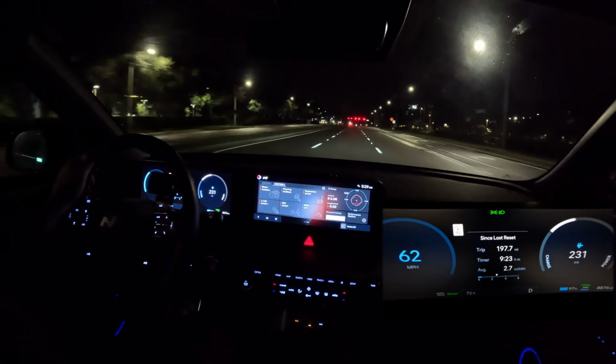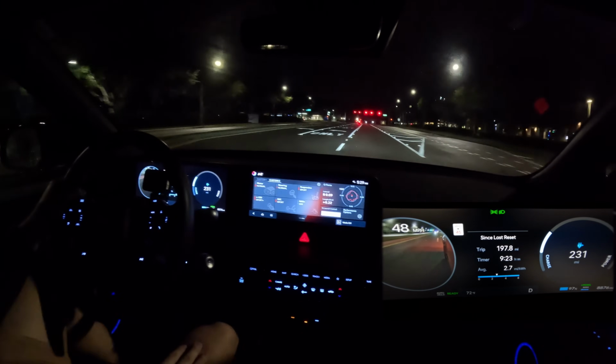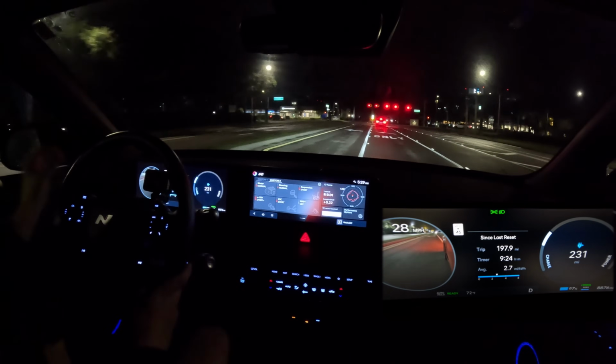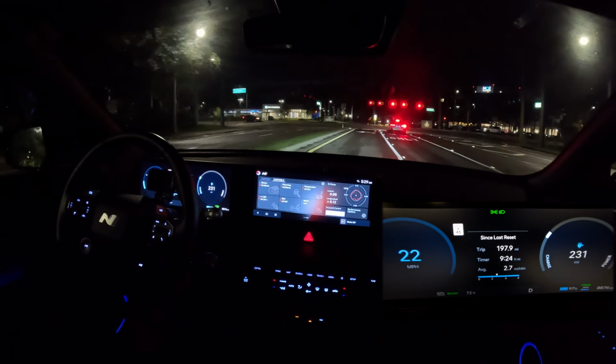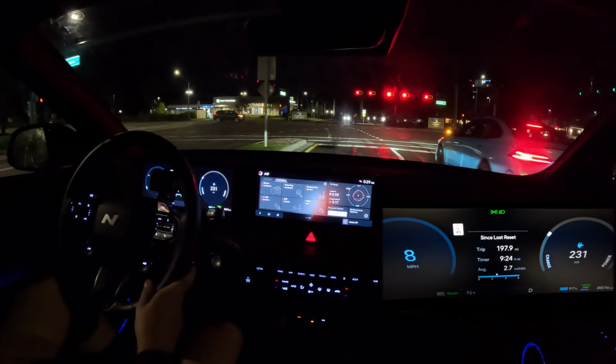It's so fast. It's just so fast and addictive. And you would think with having access to this much performance, my kids would be getting car sick. And the answer is no. I think I've had maybe one complaint this week.